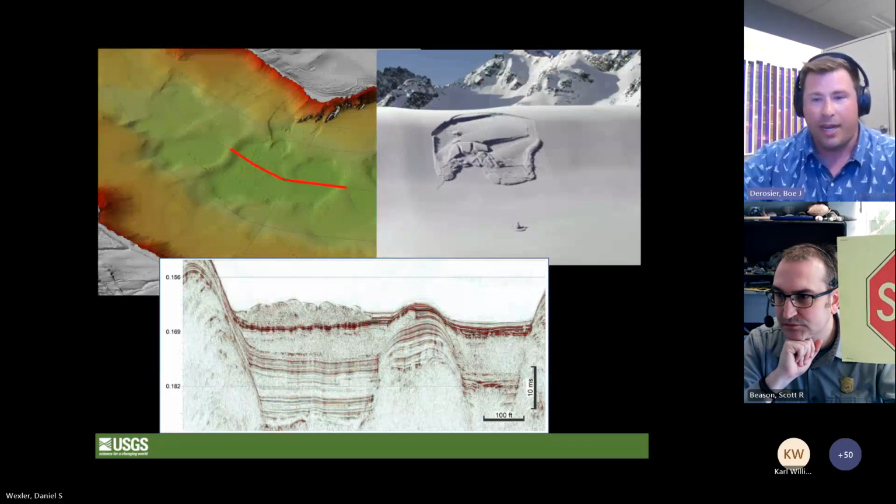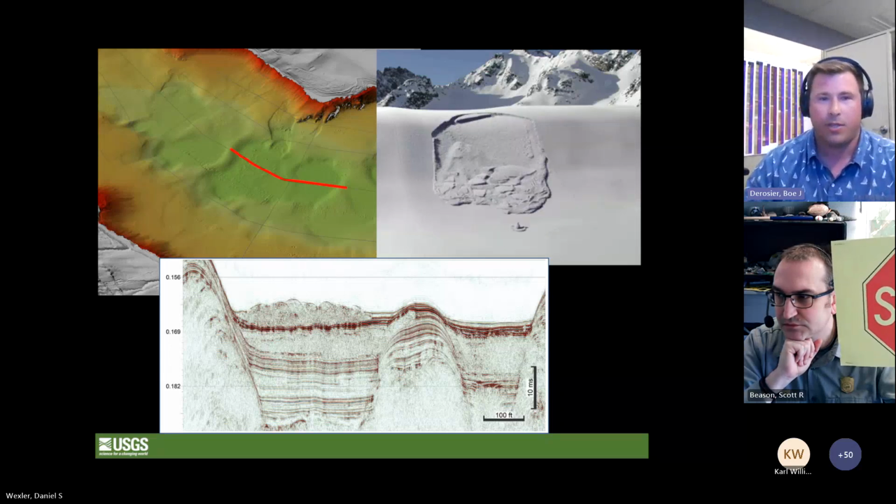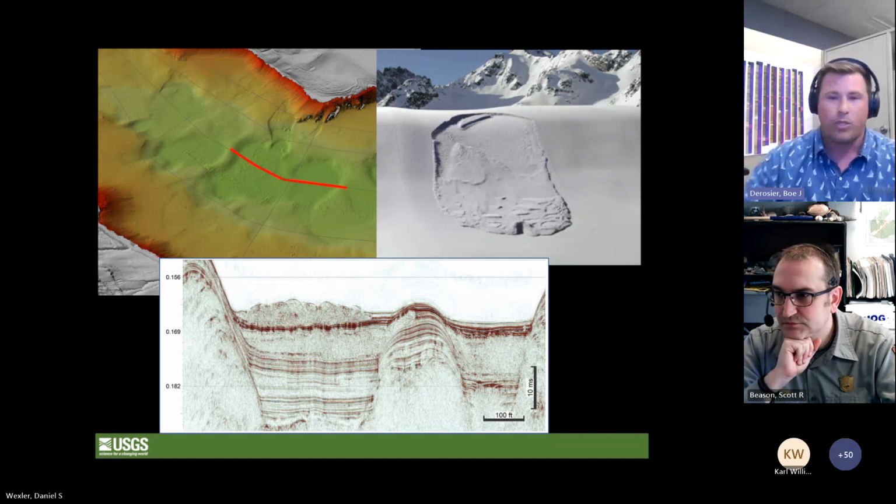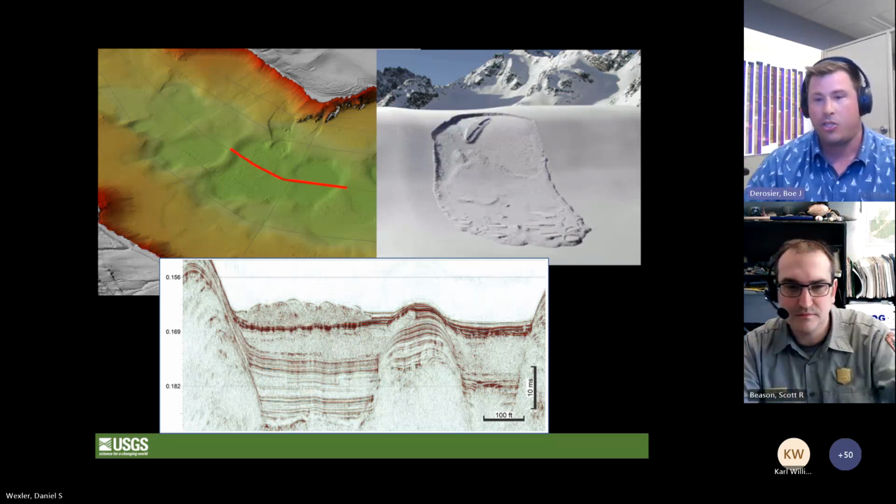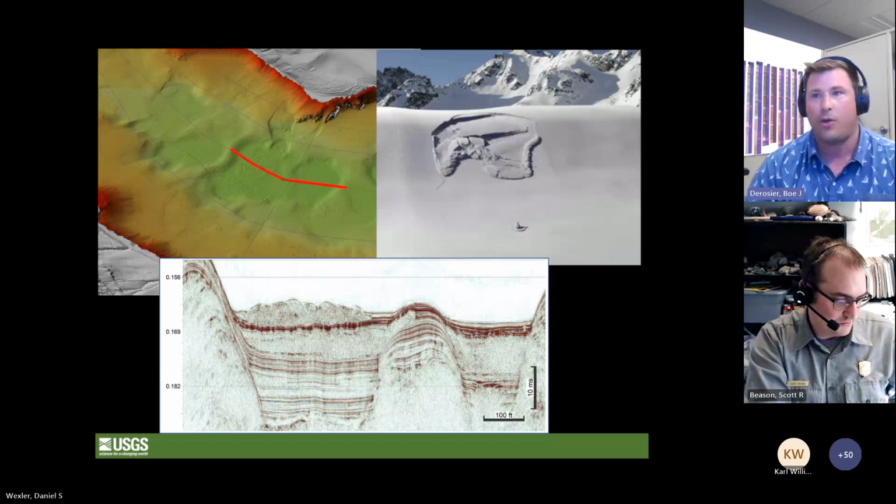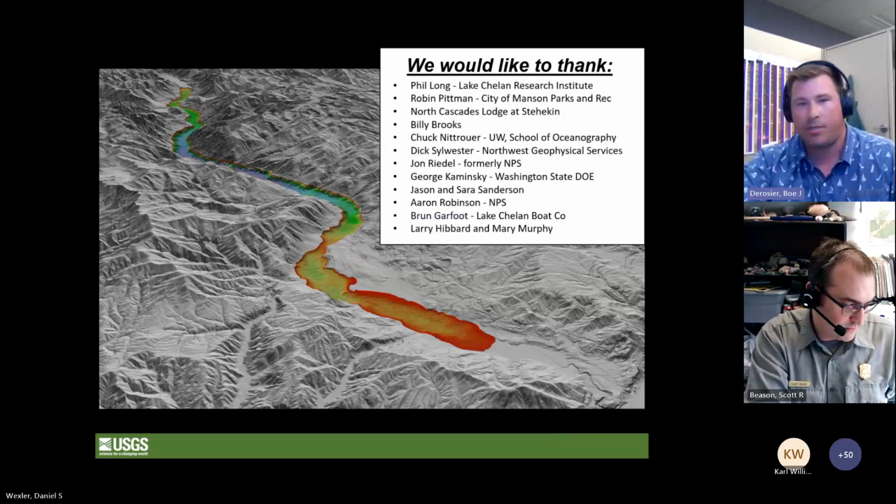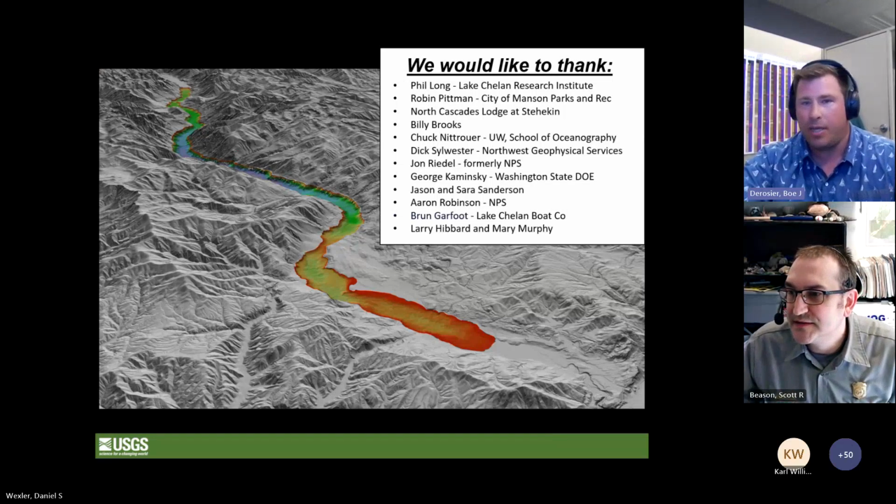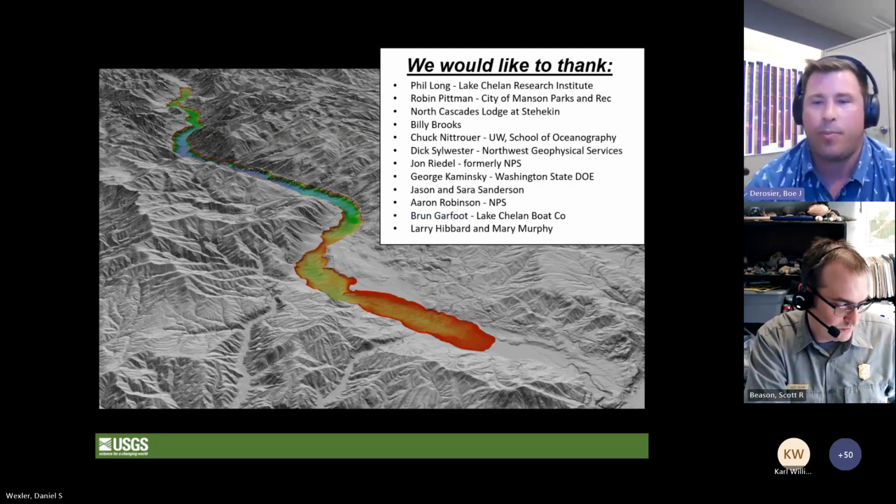So these are great data. We're just scratching the surface of what we can do with them. Obviously, our primary objectives are to understand the earthquake hazard potential from this area and how it's recorded in Lake Chelan. But if anybody has any ideas of how we can use these data to answer any other questions, please let us know. And with that, I'd like to thank everyone that helped us get this work done. Lots of people in the National Park, DOE, Lake Chelan Research Institute. And with that, I'll open it up for questions.